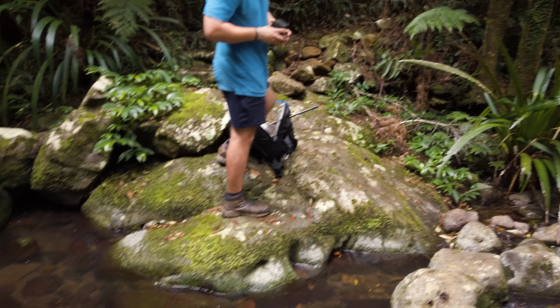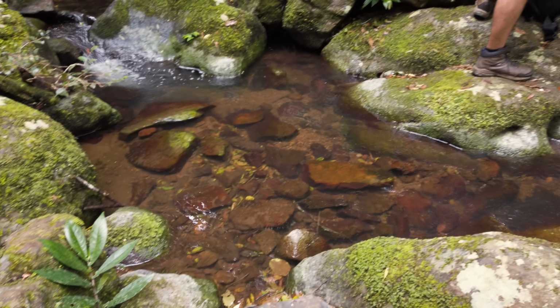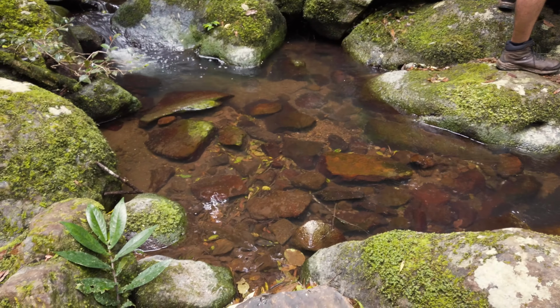Then as he gets up to take his camera out to take a photo, what does he do but pretty much throw his entire bag into the creek, and on top of that, he fishes it out of the creek by getting his dry foot all the way in the creek. And now this poor guy is gonna have to walk back, I'd probably say a good 8 or 10 kilometers, soaked gear, soaked feet, all the way back to O'Reilly's.